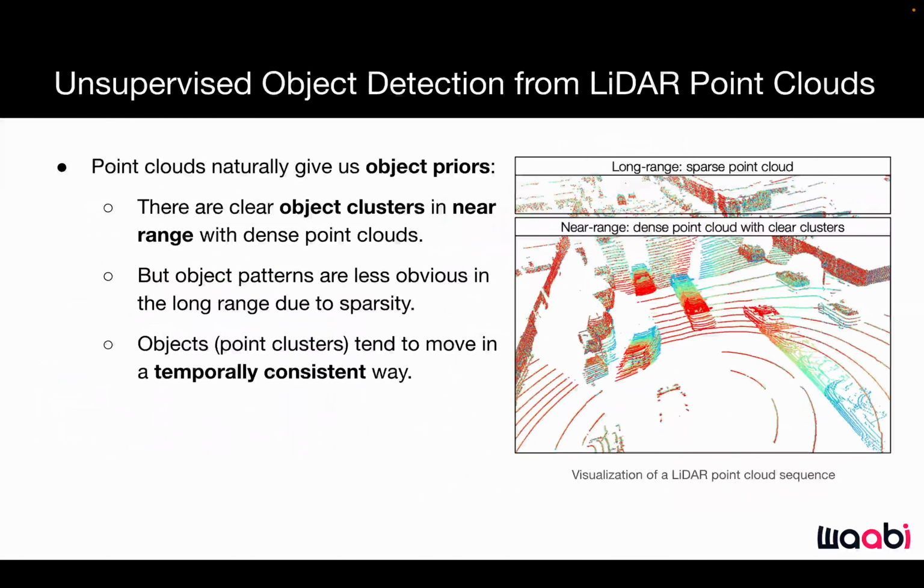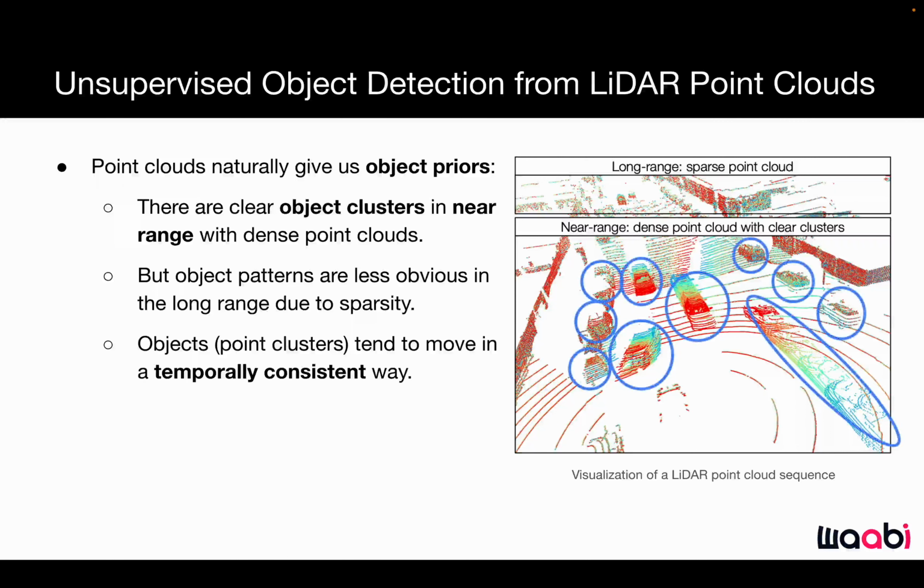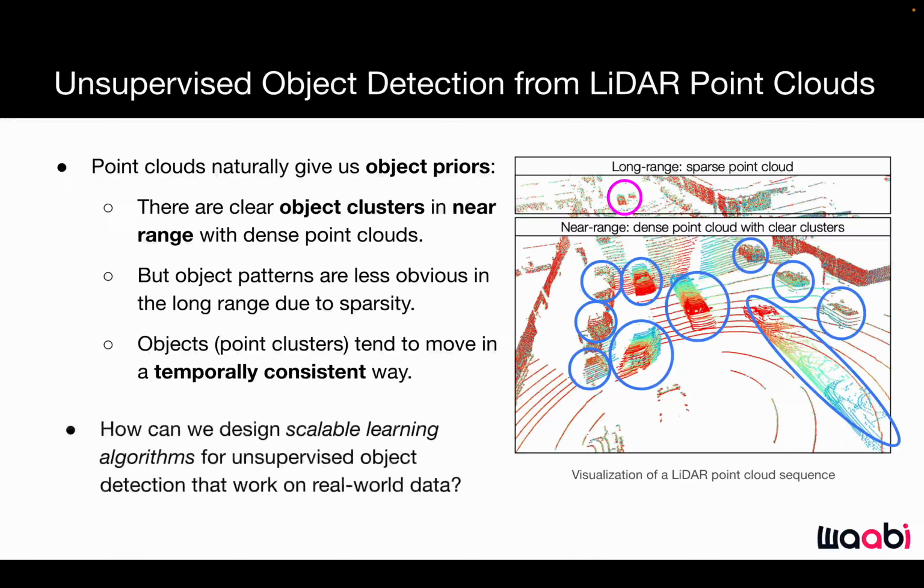Point clouds naturally give us a lot of object priors, especially in the near range, because there tend to be clear object clusters when point clouds are dense. However, in the long range, object patterns are less obvious due to sparsity. We also know that objects tend to move in a temporally consistent way. How can we leverage those priors to design scalable learning algorithms for unsupervised object detection?